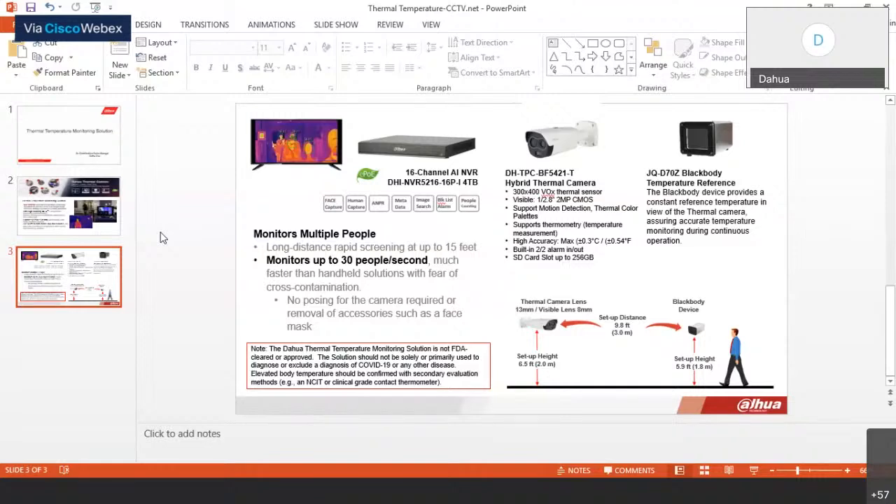But if you're going to be using a full end-to-end solution with all of our product portfolio, then this is the only 16-channel NVR that's approved to work with our thermals, because it has a lot of AI like facial detection, and many more AI functions within the camera and the NVR itself. So if the customer is just looking for high temperature captures, not facial recognition, none of that other stuff, do I need the NVR? You do not. Got it. Thank you.